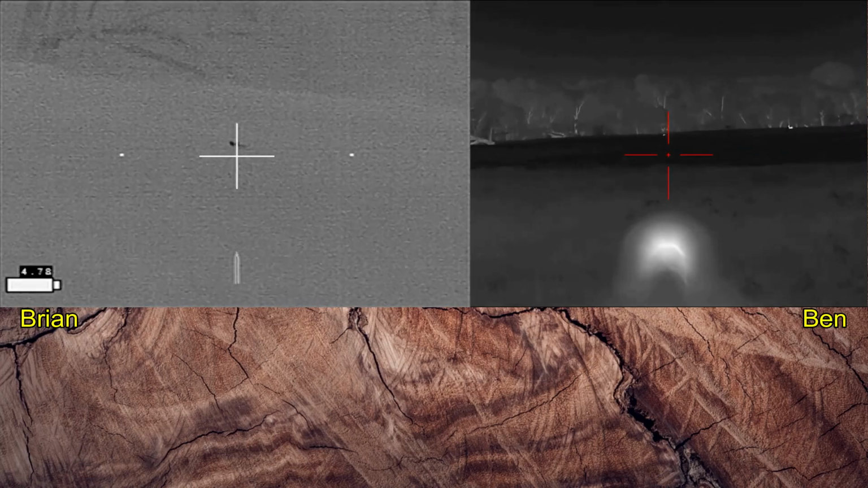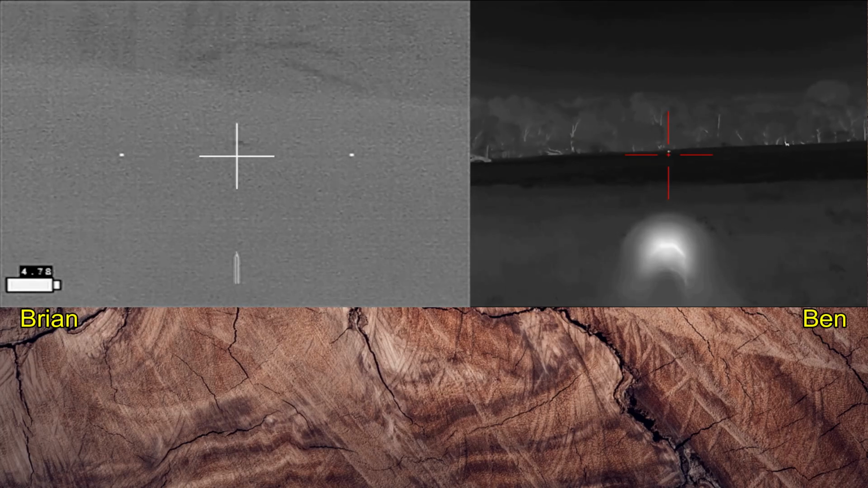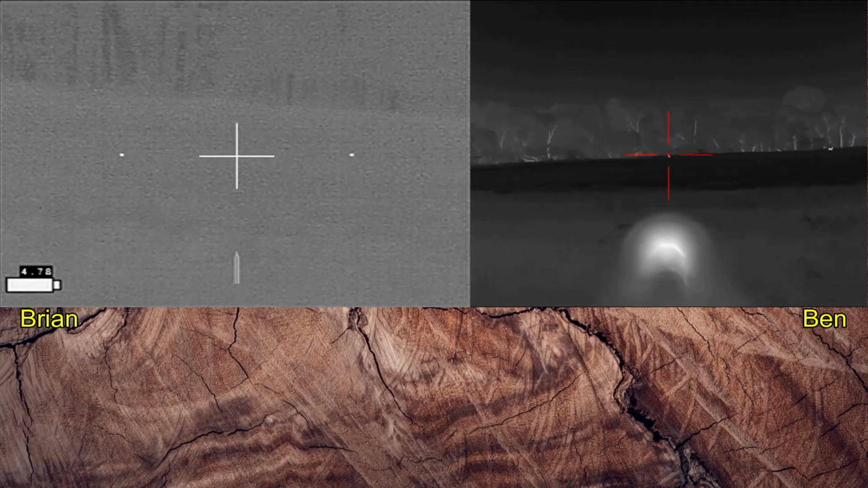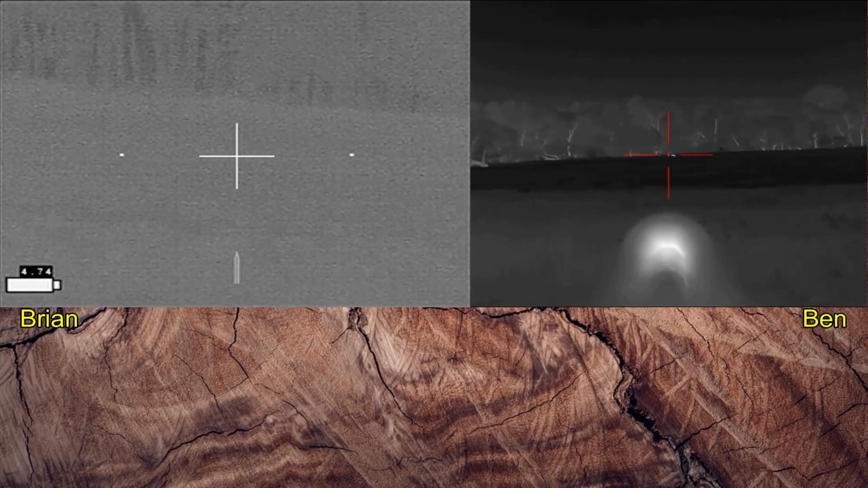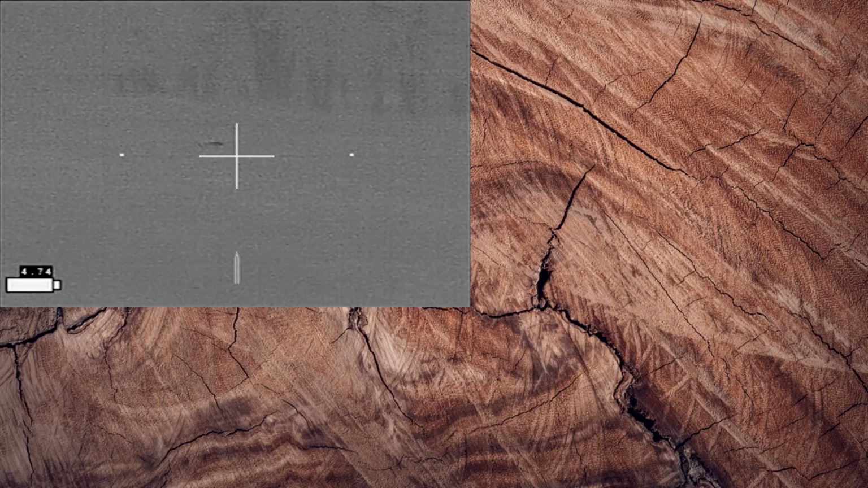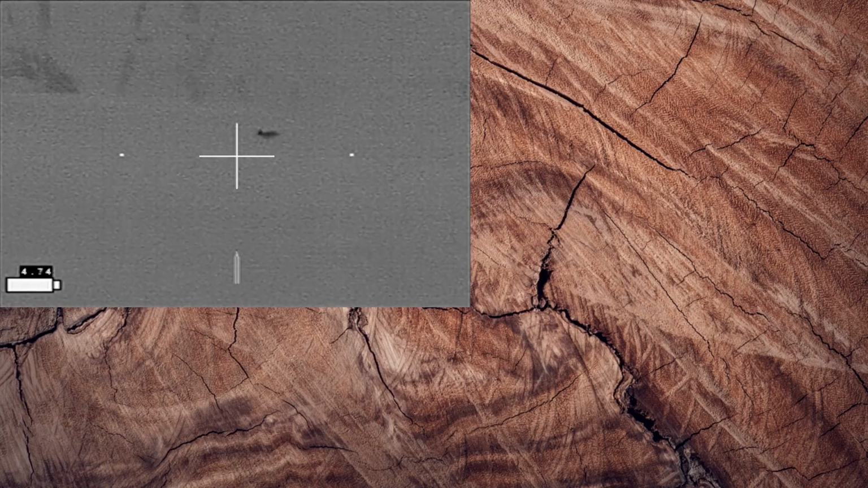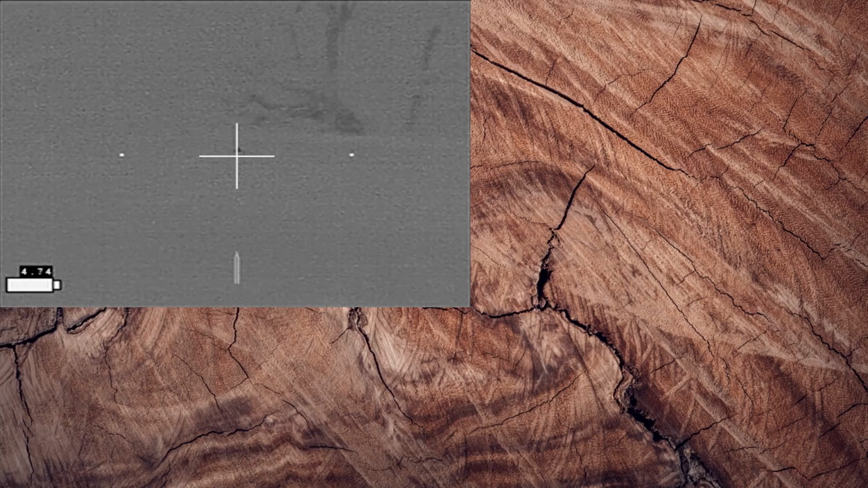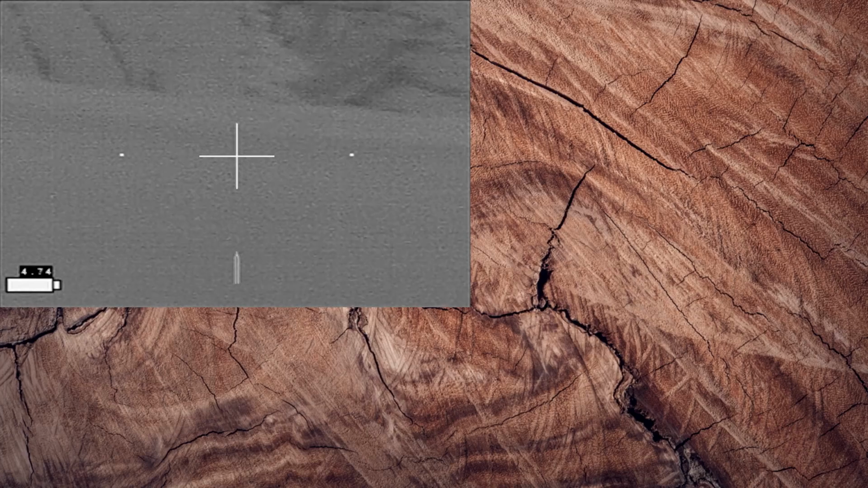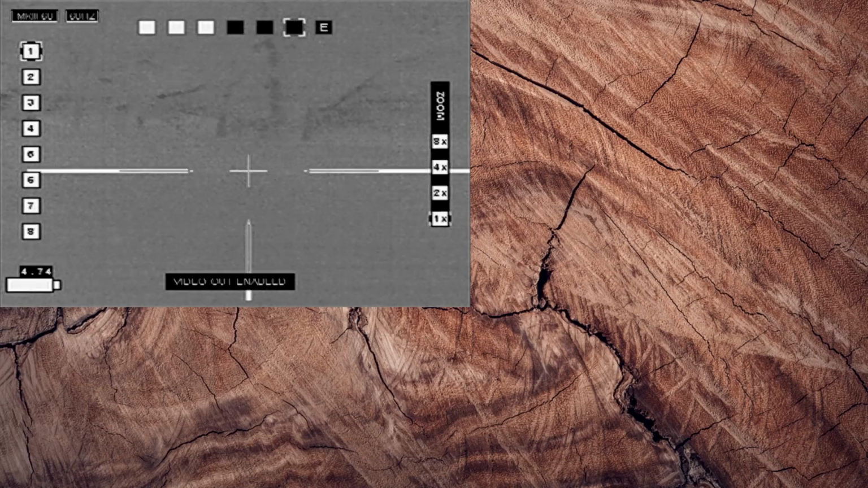We got little ones running. And I figured that was my last shot at a little one, as I can hardly see them. Little ones we're never gonna find. Yeah, some got away. I don't know if we can find any of these. And Ben's right, it's going to be tough finding these hogs, but we did a good job in our search.